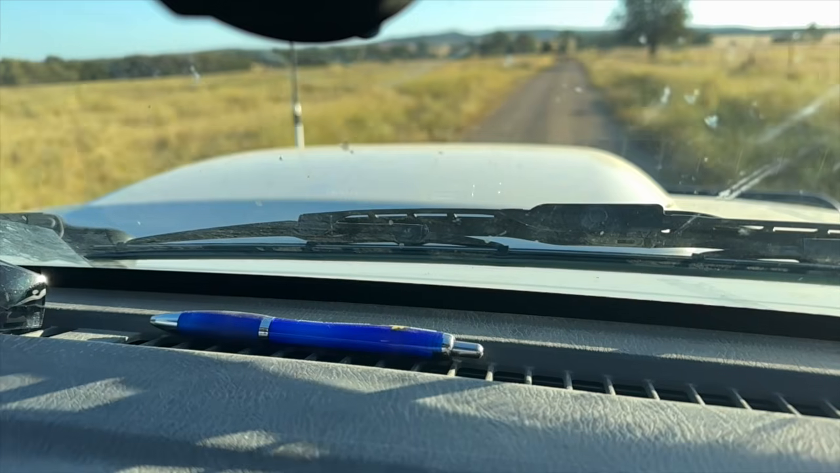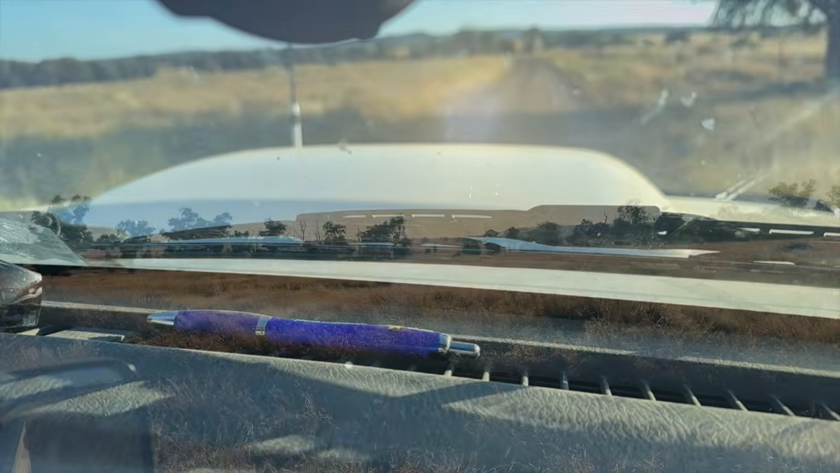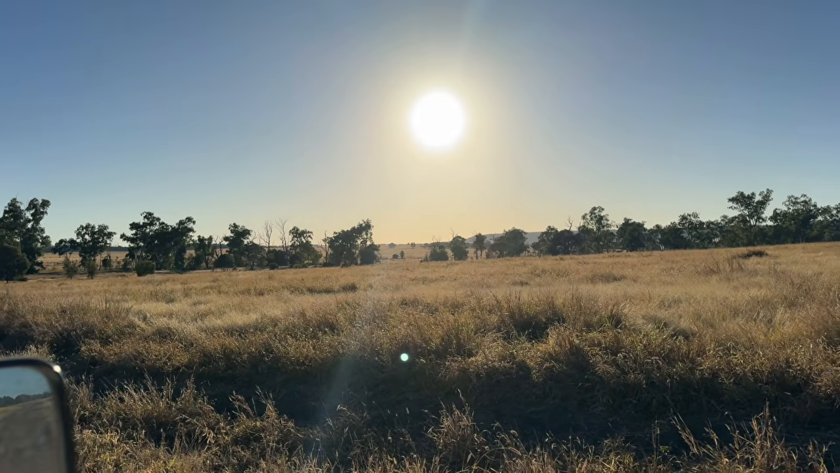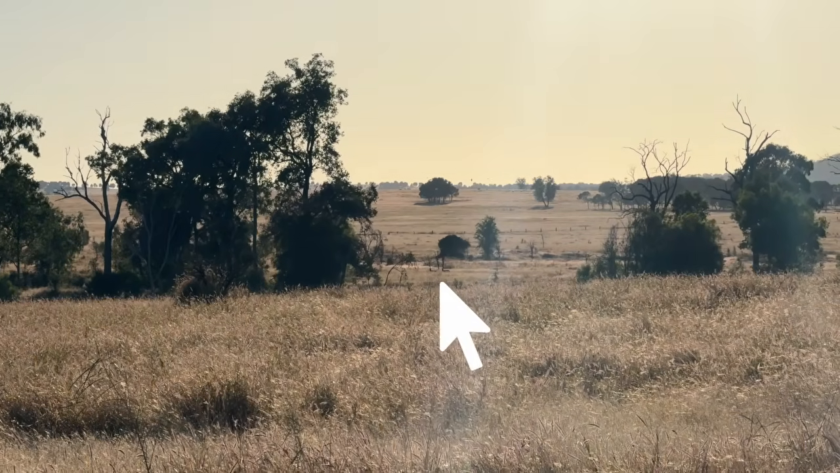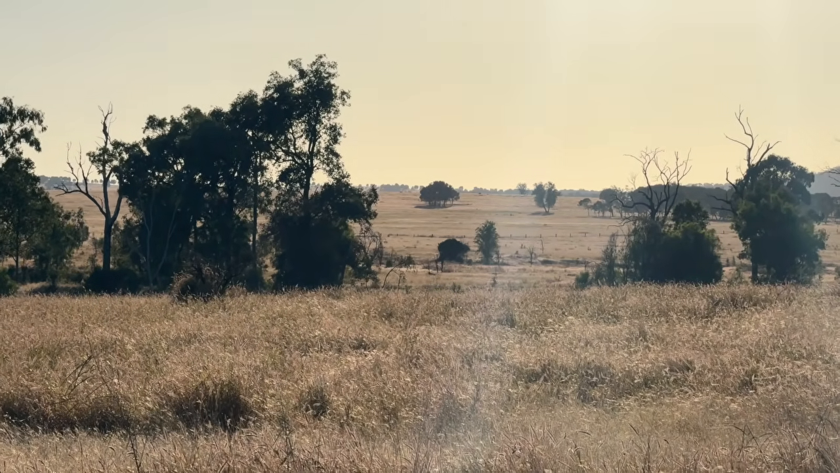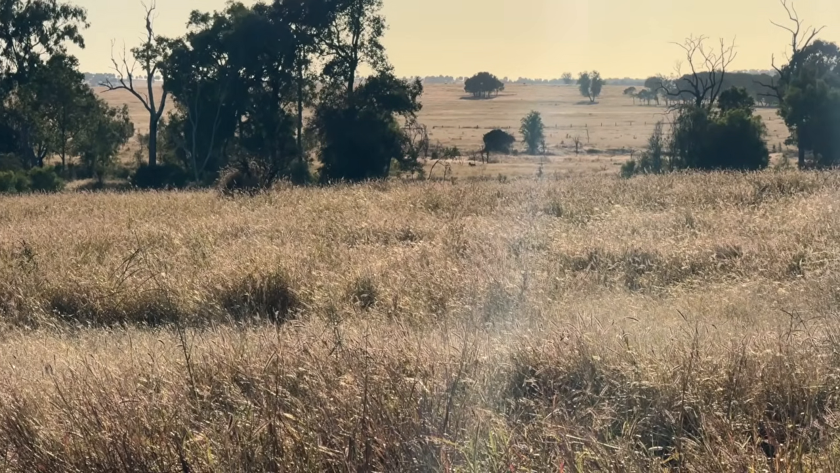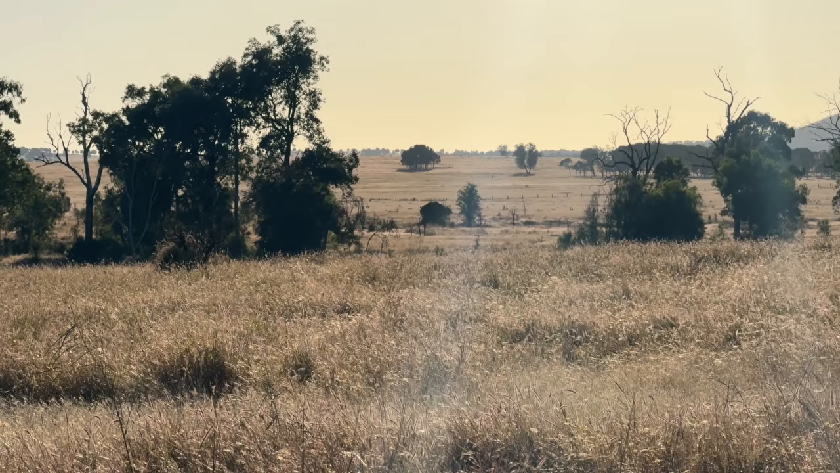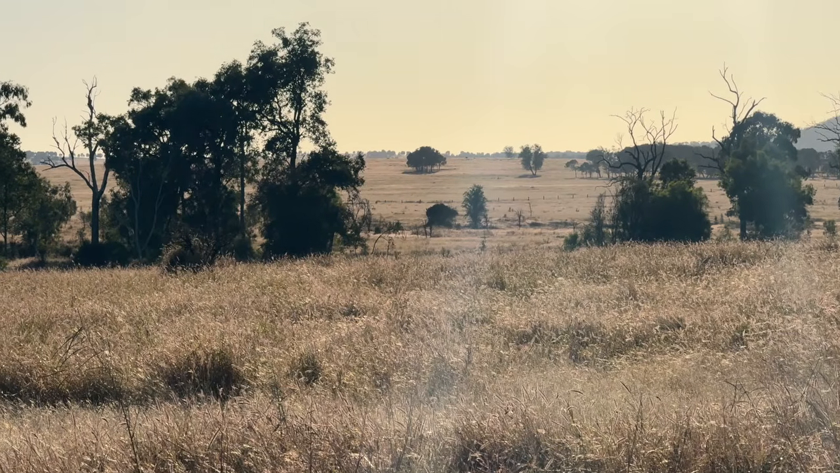Running down the track. Well, as soon as I slowed down at the grid and came over the grid, they took off. Oh, there they are. Over there. Two of them, sitting there looking at me. About probably 400-500 metres away. Way out of range.